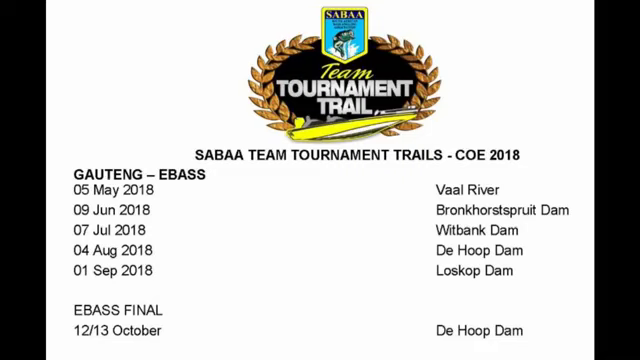Loskop, I see there's a tournament at Loskop. We've got a nice hybrid chart, which is a sediment with some color and a satellite shoreline, which is nice. That's on our Northern Provinces chart. There's 14, I think 11 or 14, I can't remember now, sediments on there. And there's about 20 low-level satellite charts for the various dams for the Northern Provinces there. So look at that, and I see the eBass final is on De Hoop. So yeah, get your De Hoop charts.